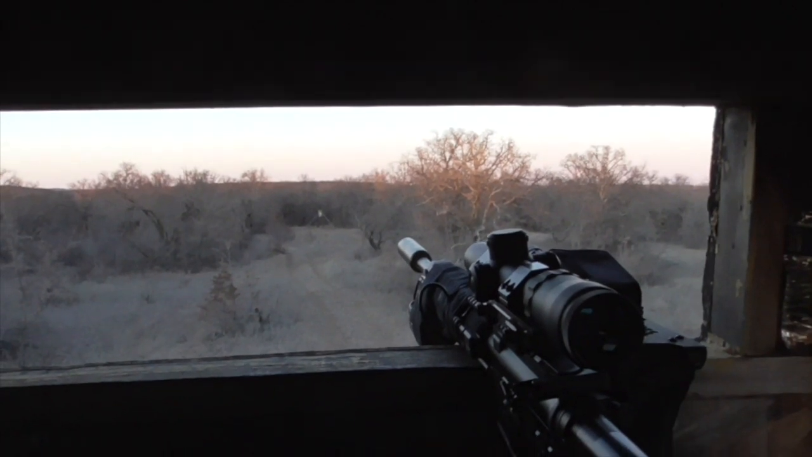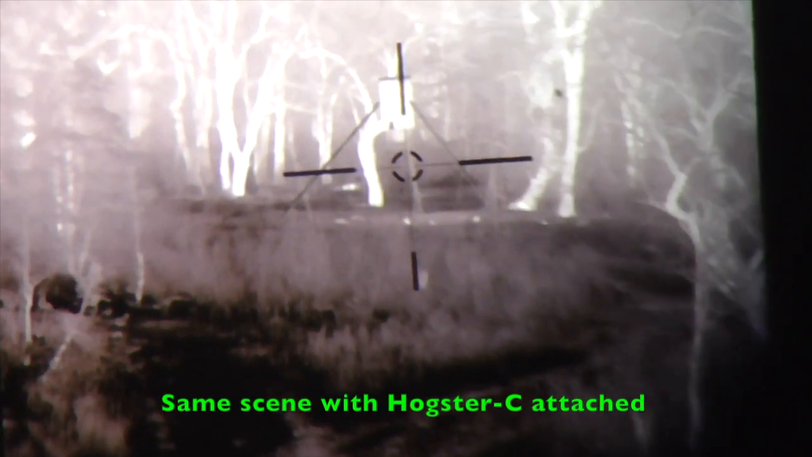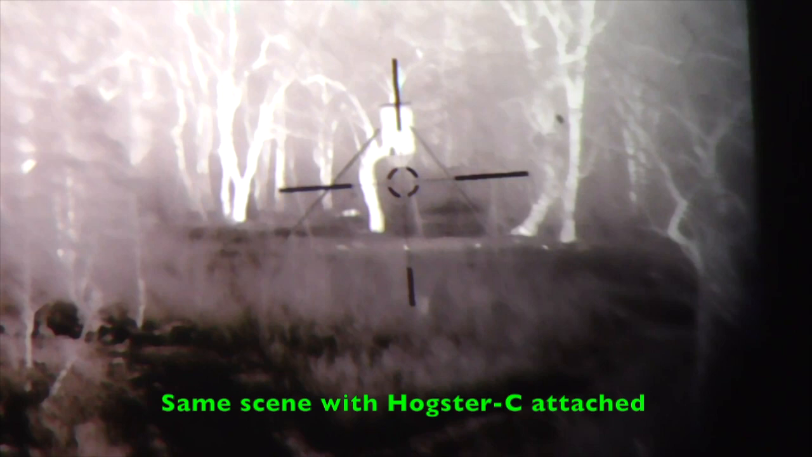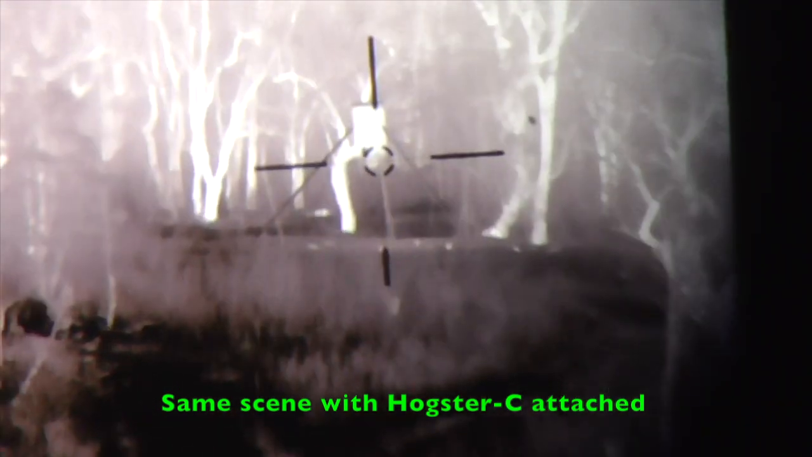We'll get some footage later with the clip on. This is at 1x magnification on the day optic.